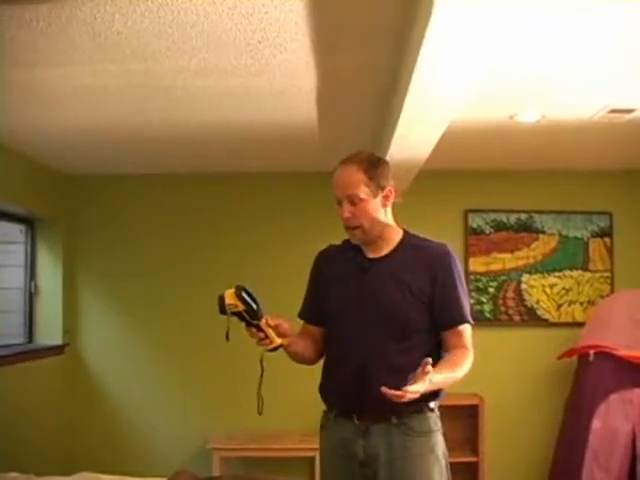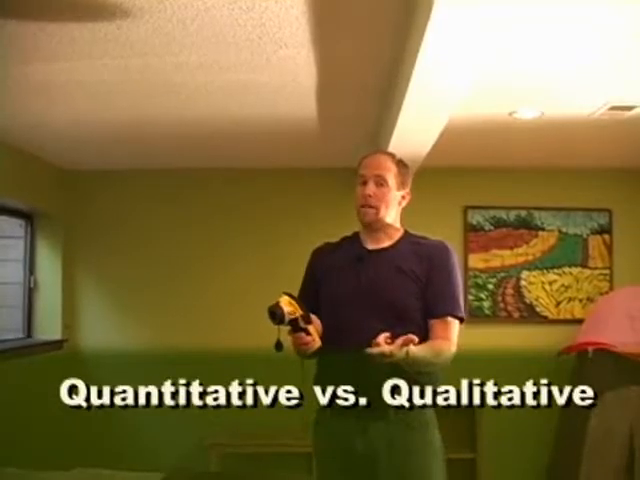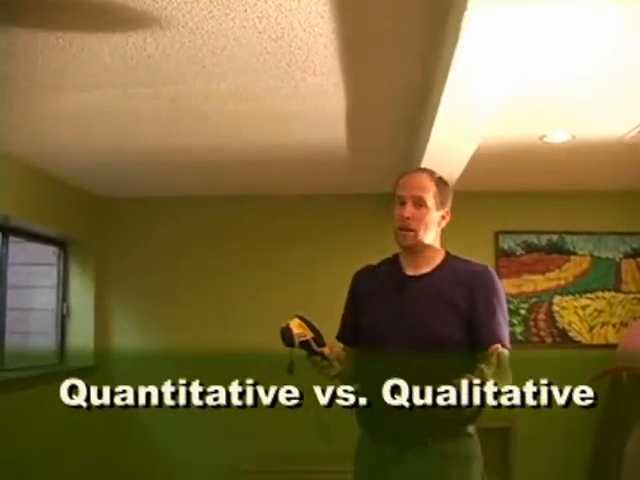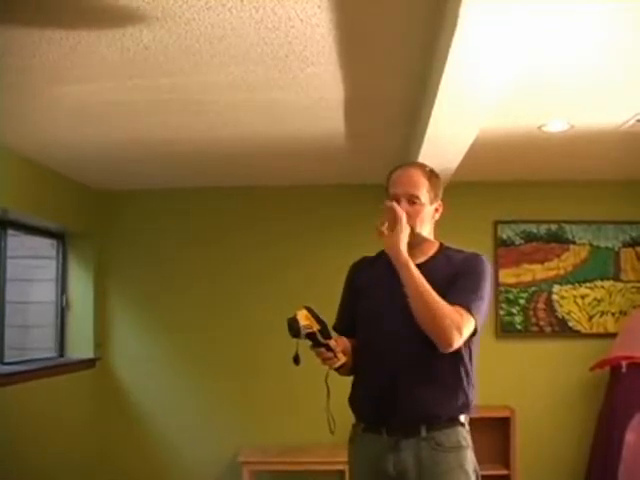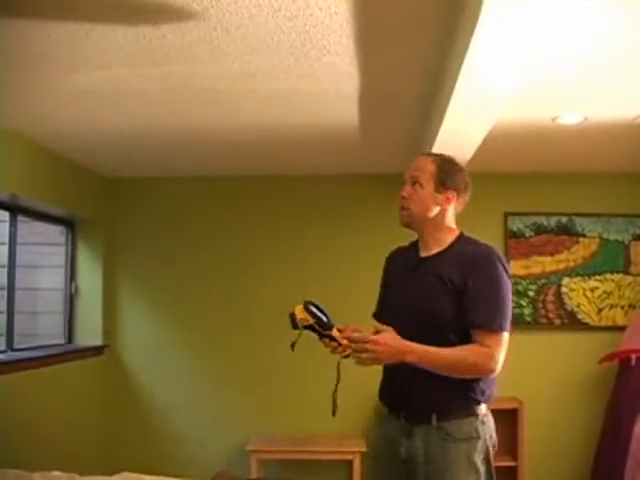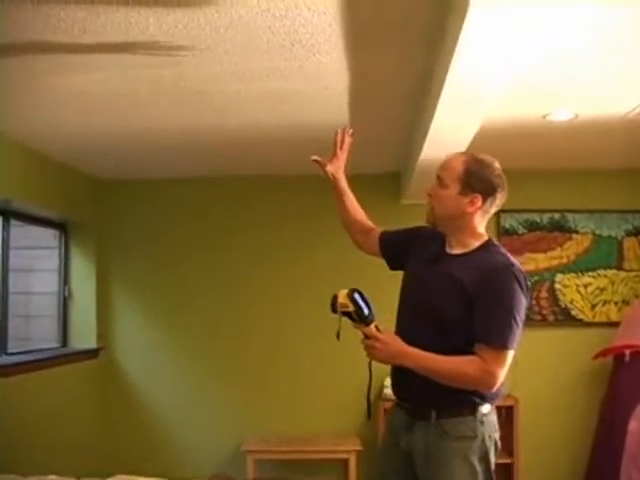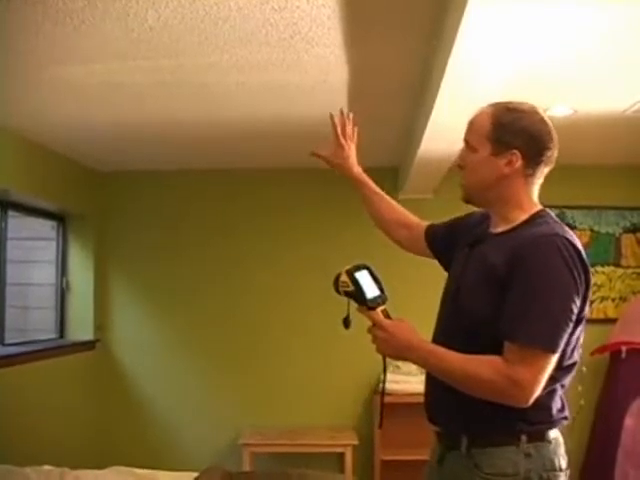Now, there's two things you keep in mind when you're doing an evaluation for moisture, or any kind of evaluation with an infrared camera as a home inspector. There's quantitative or qualitative. Quantitative is measurement, exact temperature measurement. As a home inspector, I'm not really concerned about exact temperature measurements. I'm not doing any calibrations, not focusing in to get the exact temperature of this water stain. It's really qualitative. We're just looking for abnormalities, trying to analyze the situation, trying to figure out what's going on, and generally getting the area of attention in your report.